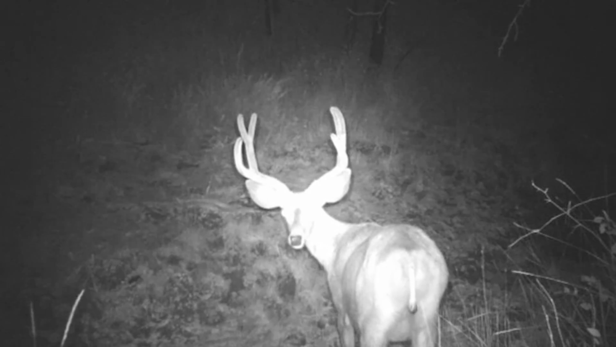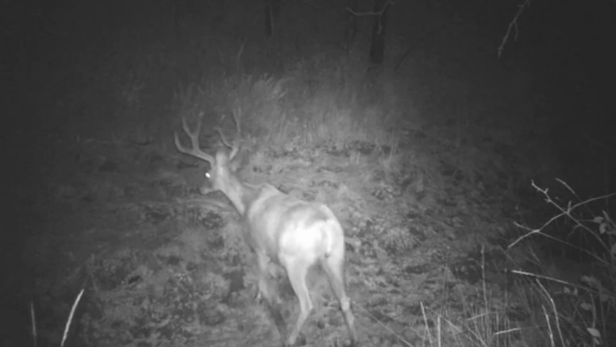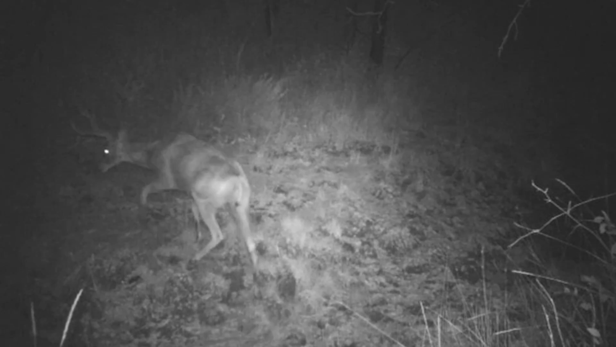It seems like they're not afraid of this camera. They're just hanging out, drinking water, eating grass, and putting on a little bit of a show.